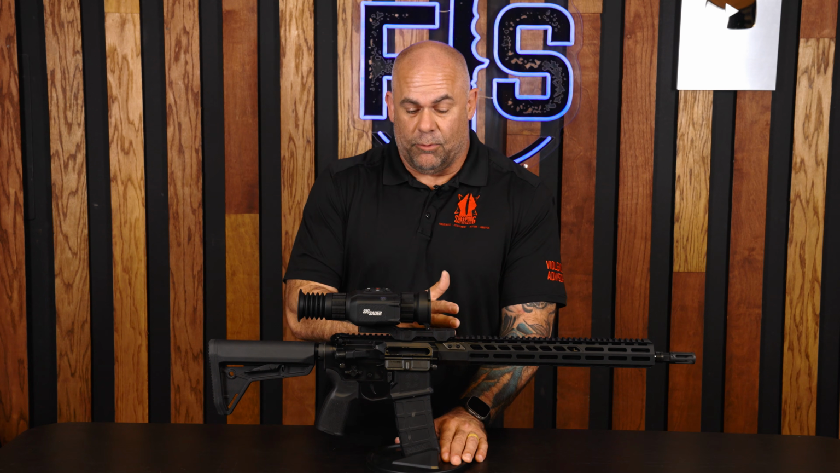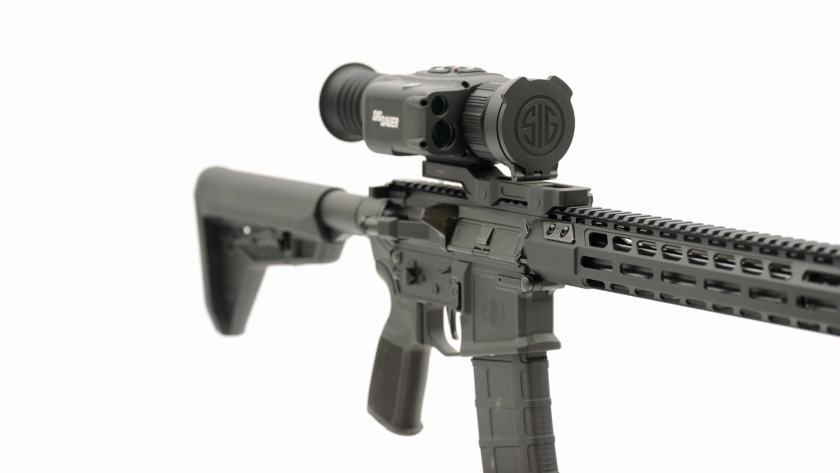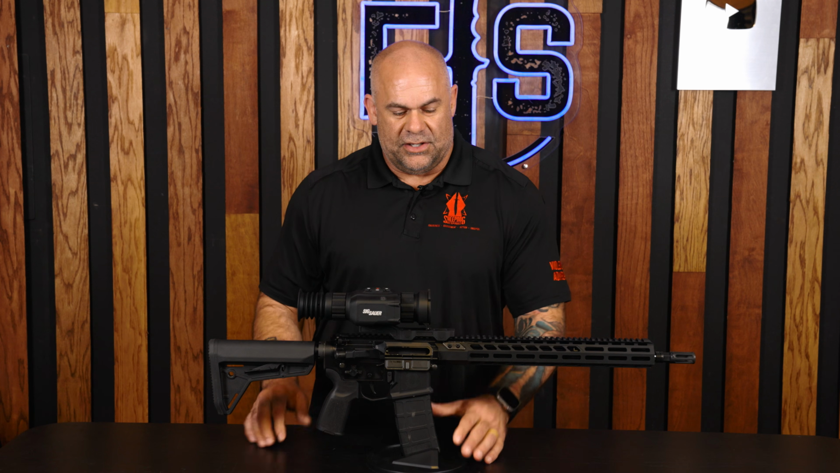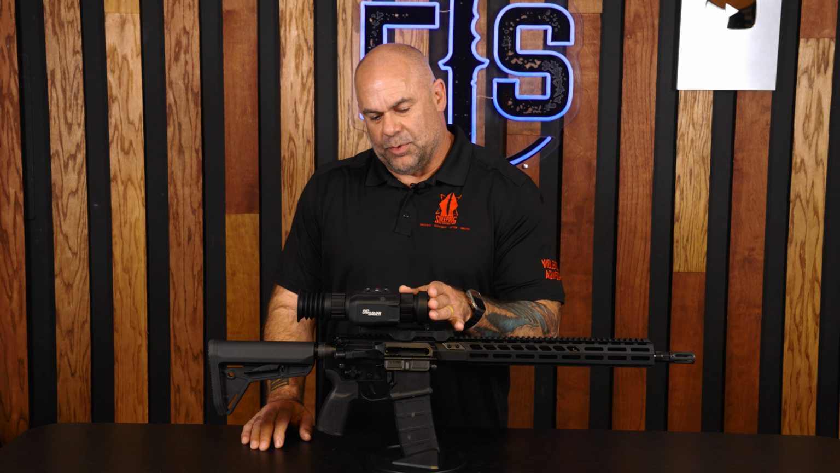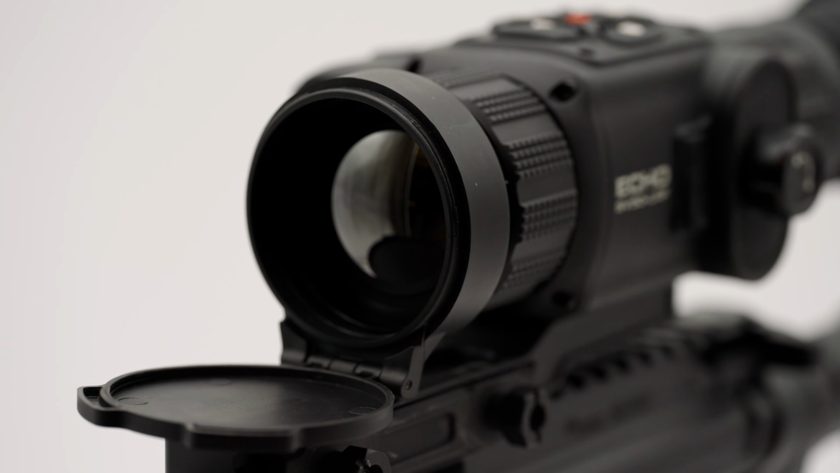It's set up on a Picatinny rail, offset, so you can run it all the way back. Like here we have it on a SIG 400. You can run it all the way back and still get good eye relief to the cup. Fixes to a Picatinny rail fantastically. Comes with lens caps and an eye cup, nice to keep your lenses protected, make sure it stays safe.